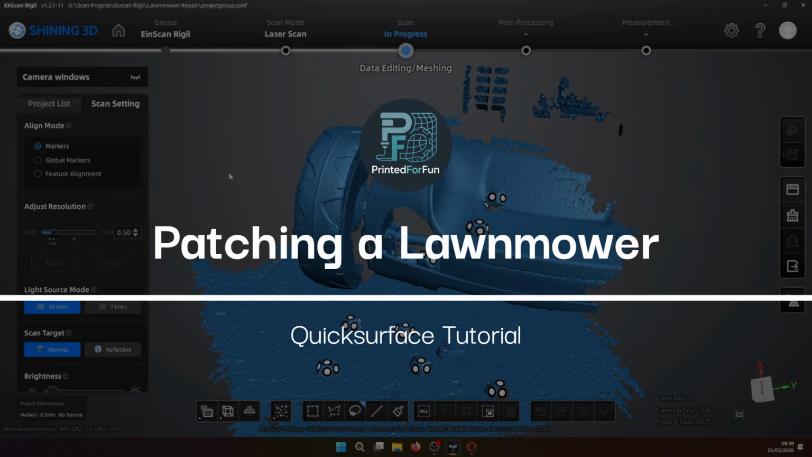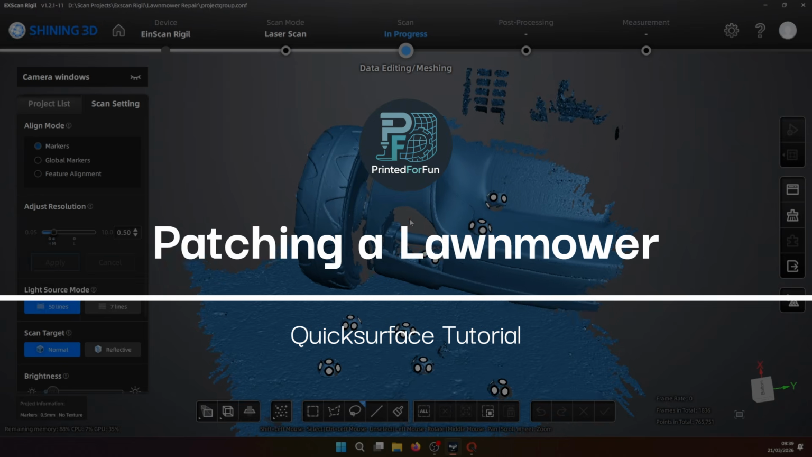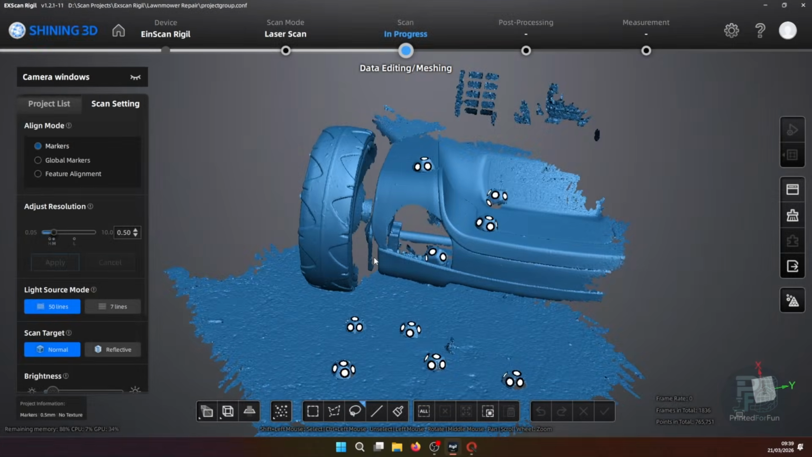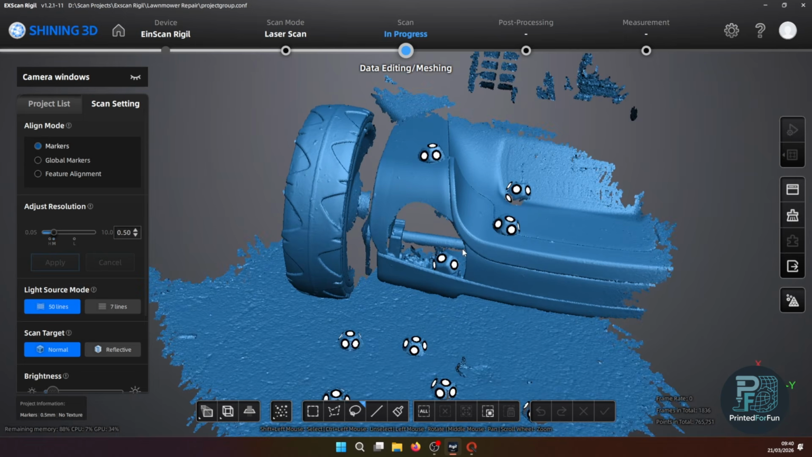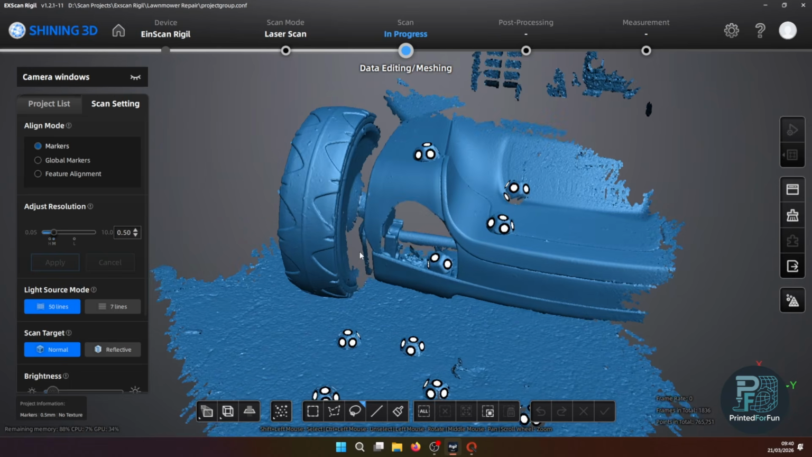Hi, I'm Philip, and in this video I will show you how I fix my lawnmower. So basically, here you see the scan of the lawnmower I will use for the reverse engineering process. And as you may can see, there is quite a big hole here in the frontal plastic shell.